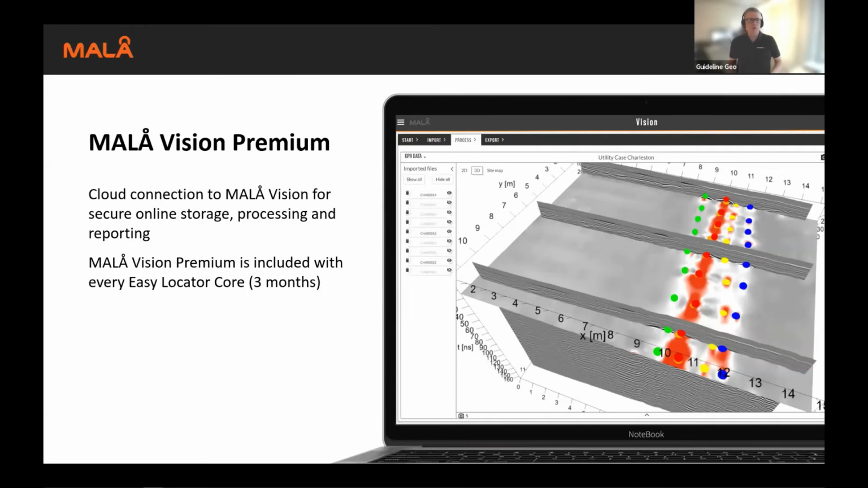The next step of the workflow, obviously, is MALÅ Vision. We have different subscription options available for MALÅ Vision. There is a free one, obviously, where you can try it out. As a new user of MALÅ Vision, if you register, you will get 50 megabytes of storage. There is a demo project in there, so you can get accustomed to the software and how it works.